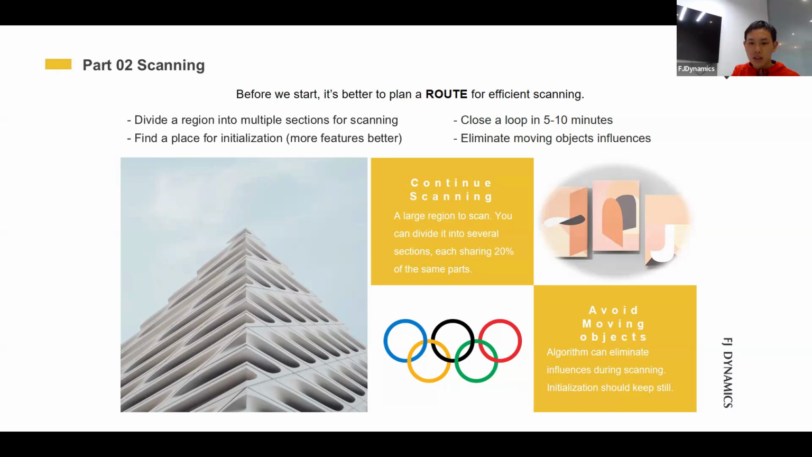I know that S2 can support scanning for a long time, but we don't suggest you scan for 1 hour or 2 hours. That will accumulate unexpected big errors.